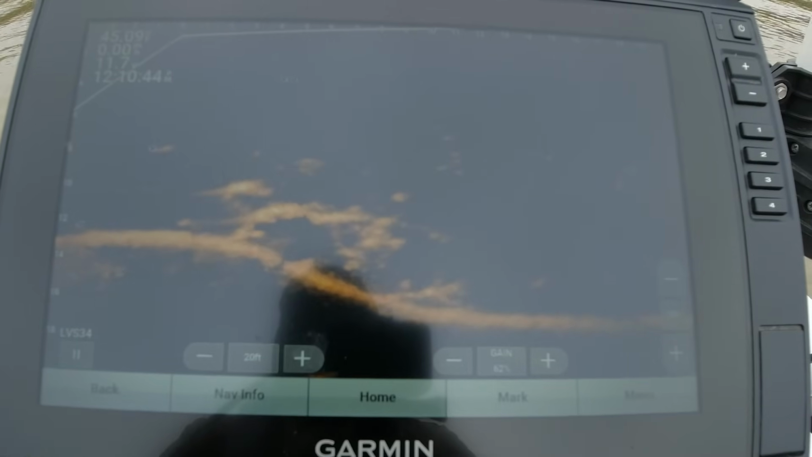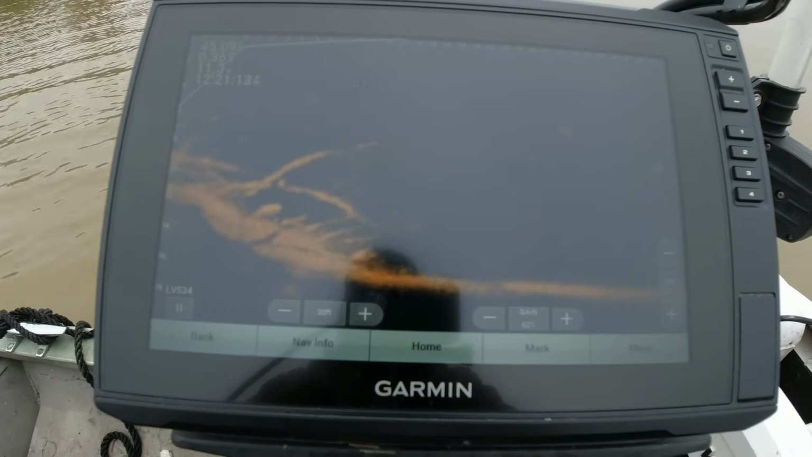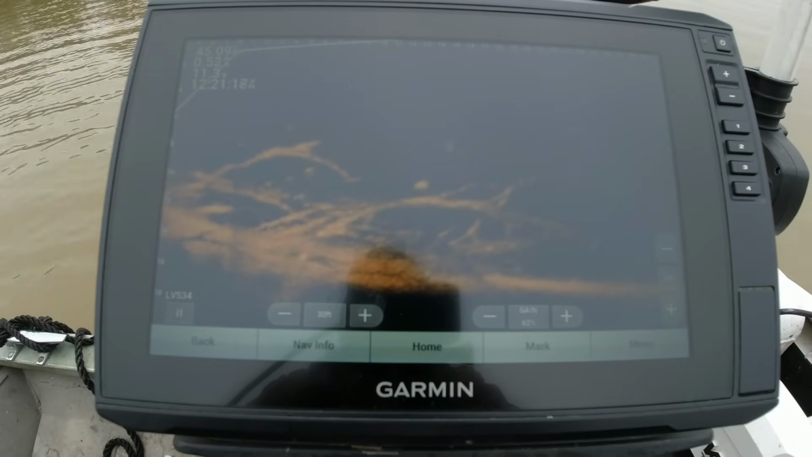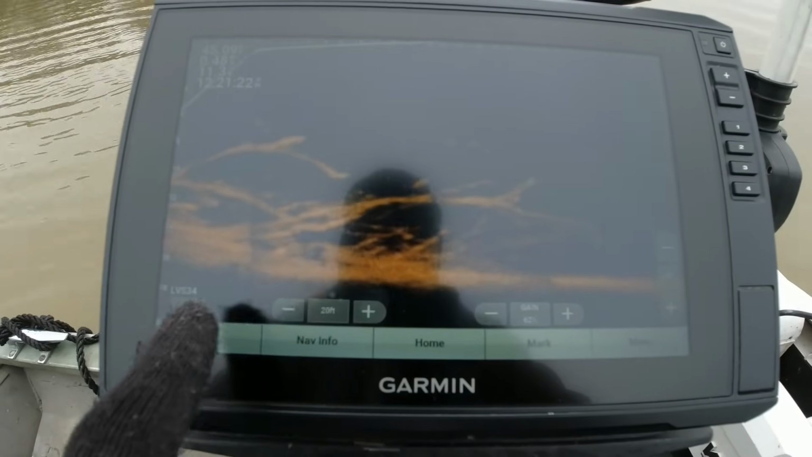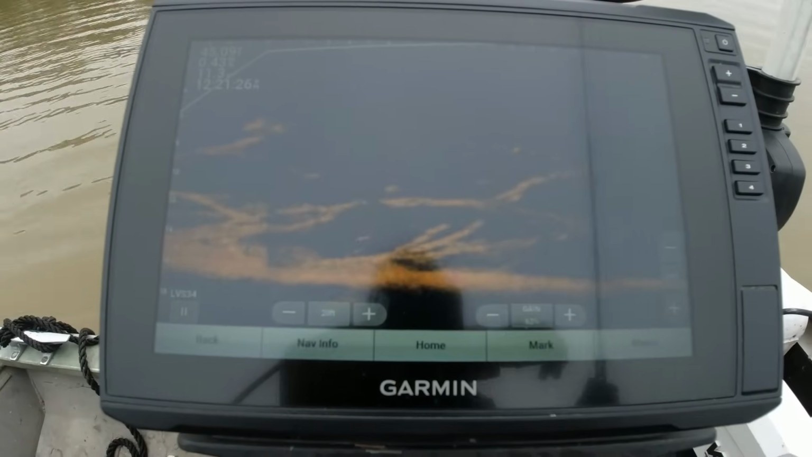Yeah, I can see him now. He's not a big fish. Look over this tree laying down here. See if we can find anything. A small one right there. Oh, let me zoom in. I can't judge my size without being, it might be 11 inches or so.